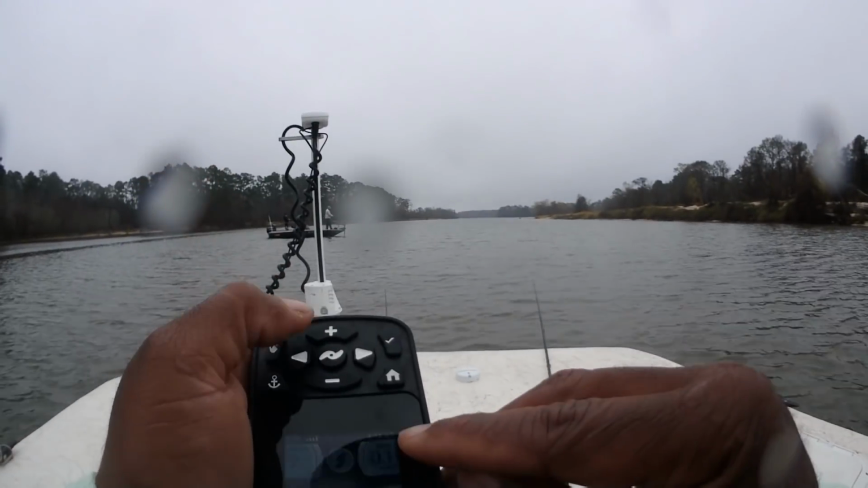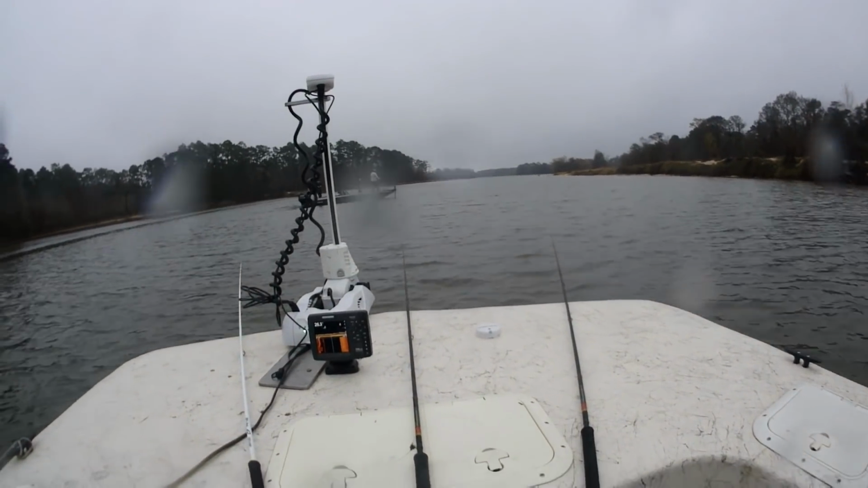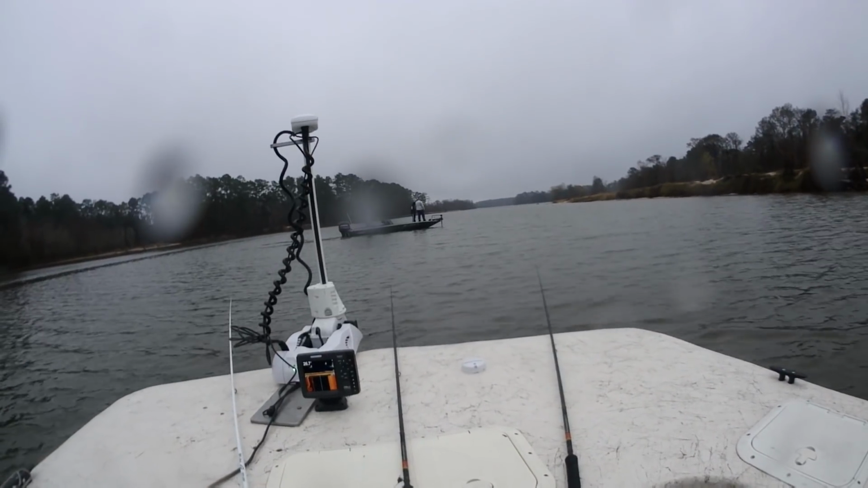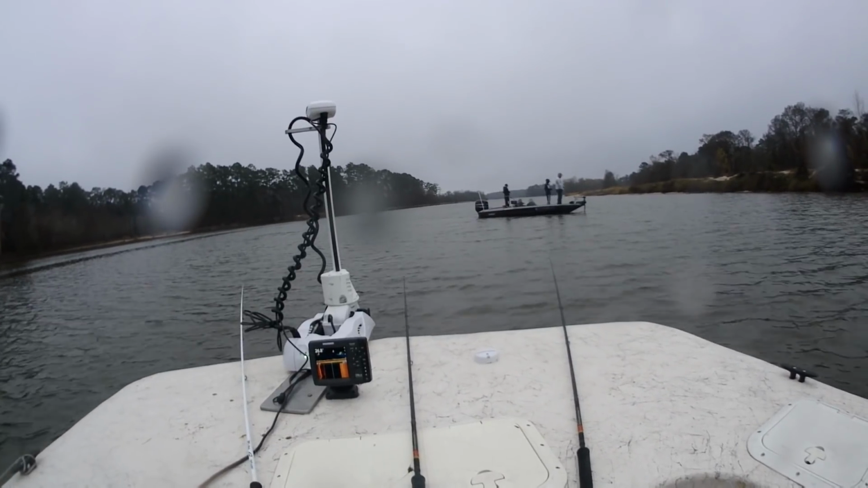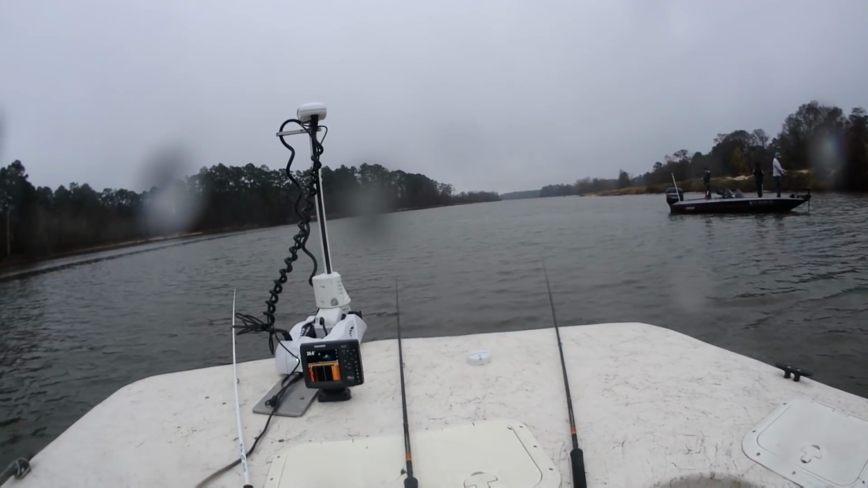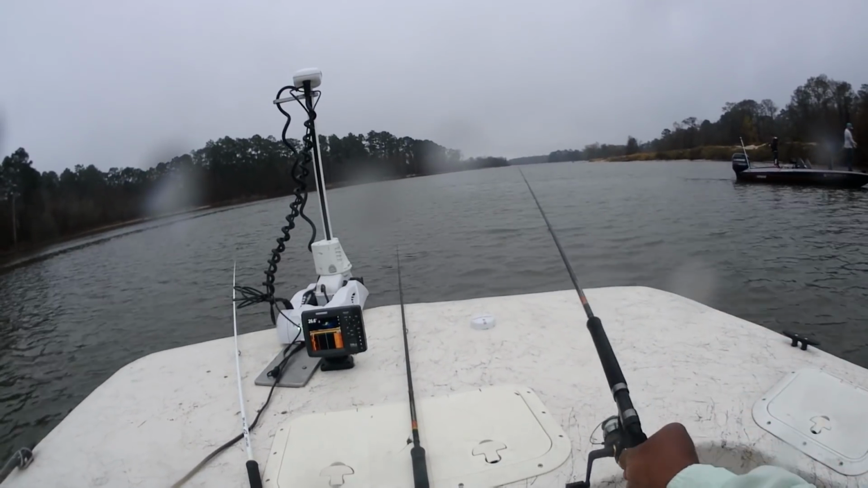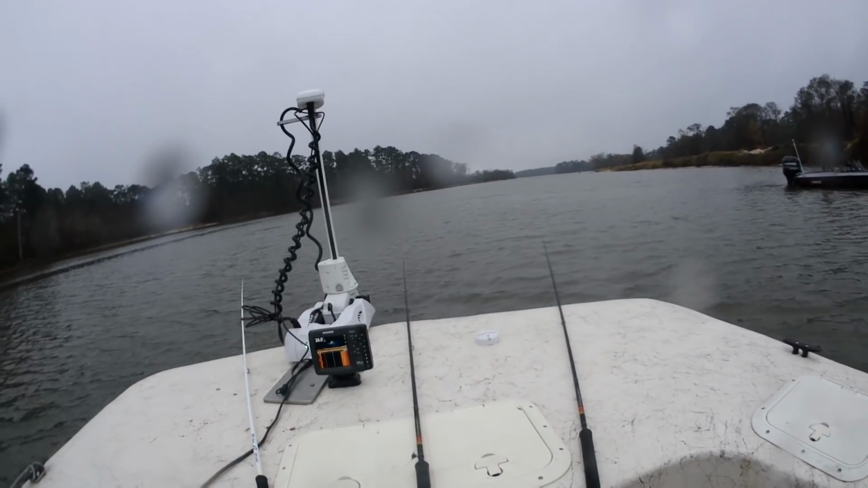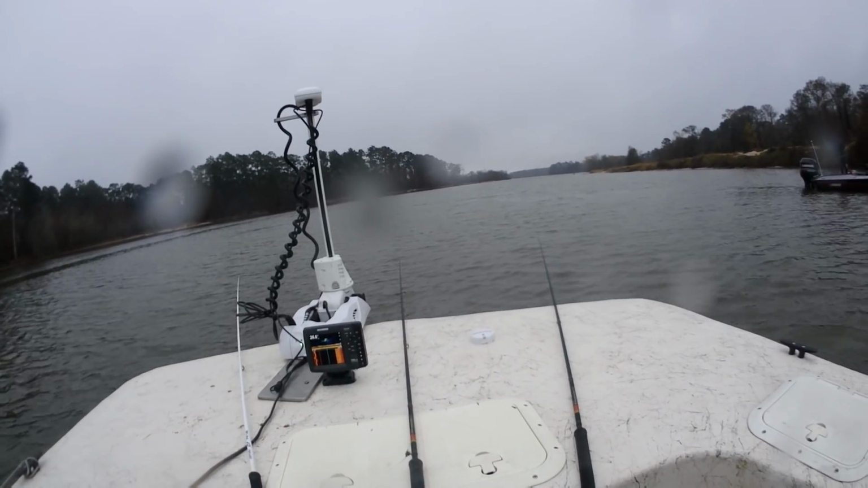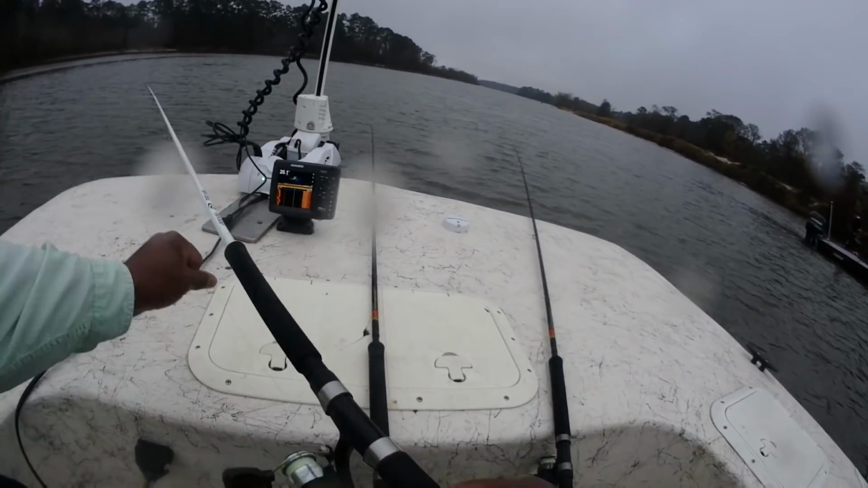As you can see on the remote, we're at 0.1, 0.2. We want to stick him anywhere between 0.2 and 0.4 on our speed. This wind is going to be a hindrance today. A lot better conditions the other days I was here. Well, just missed one. If you're not paying very close attention to those rod tips, the fish are not aggressive, so you have to pay very close attention to your rod tips.